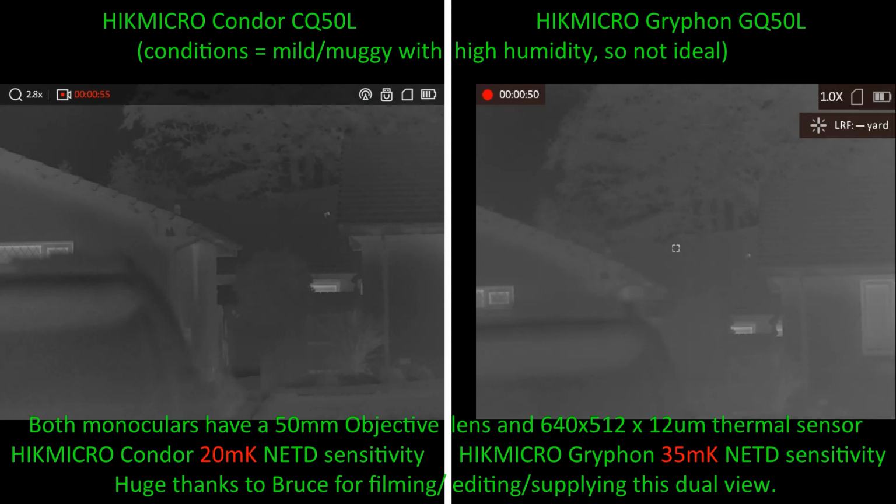The conditions are poor. It's very overcast, it's been drizzling rain, and according to the weather station at the top of my man cave, the relative humidity is 91%, which from my experience is getting towards the upper end of what's usable.